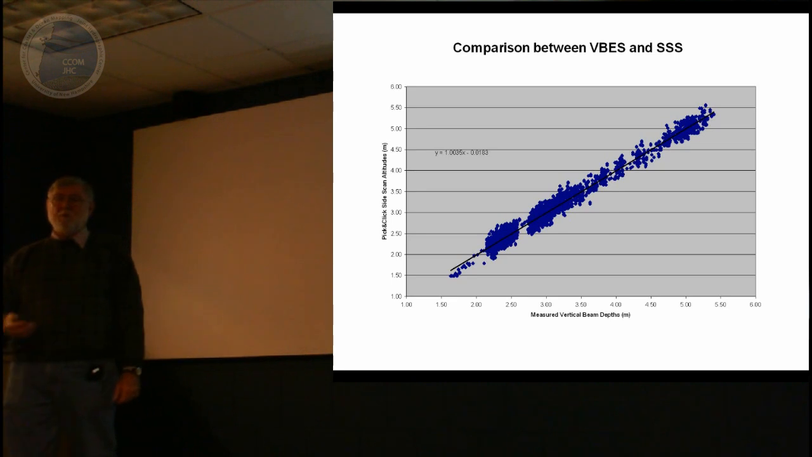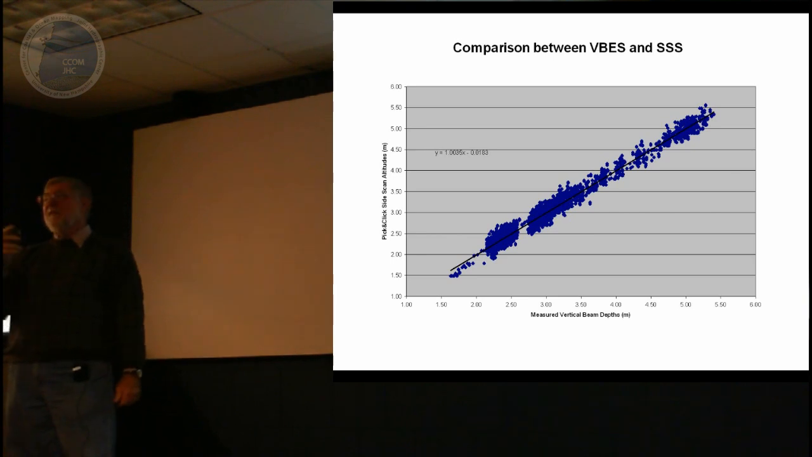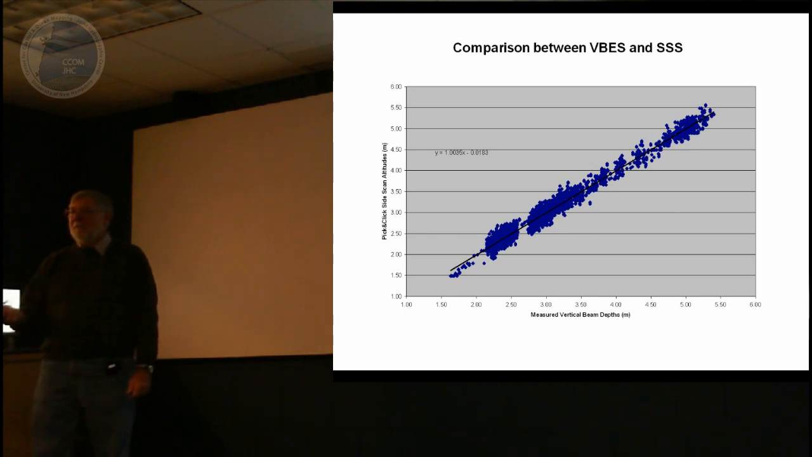Now if you think about what side scan sonar does and how the information is extracted, when you make a mosaic, the first thing you do is find out where the first return was, meaning the altitude, and you use that parameter in the mapping to flat Earth. Well, that bit of information besides altitude is also the depth of the bottom.